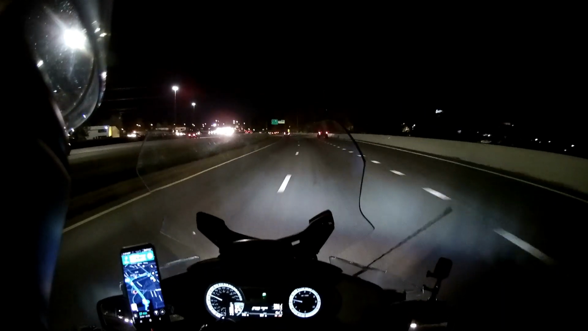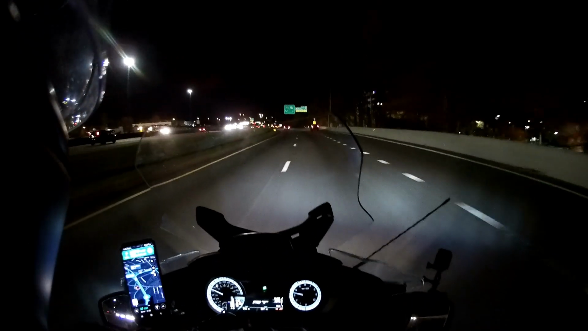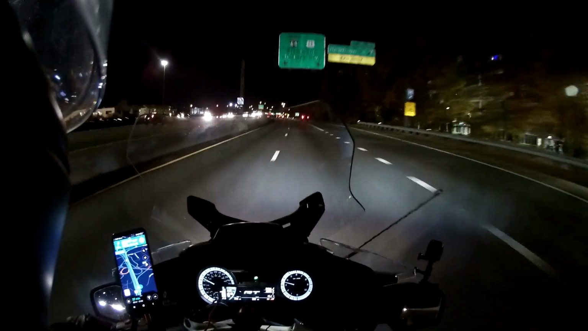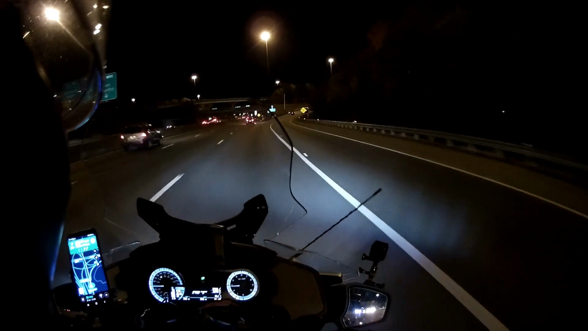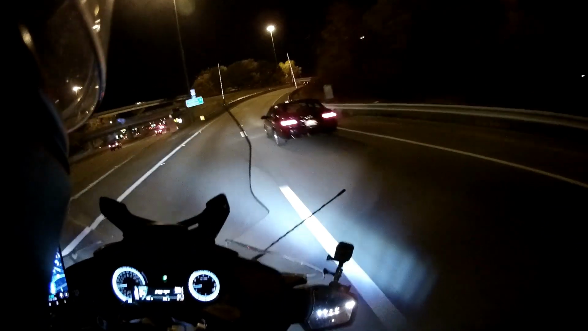If someone wants to overtake me on the outside, that's fine. If they want to overtake me on the inside, that's fine. I'm keeping an eye on everything that's going on in my mirrors. There's not much traffic anyway. It's the night of Thanksgiving. Everybody's at home feeding themselves full with turkey and other stuff.